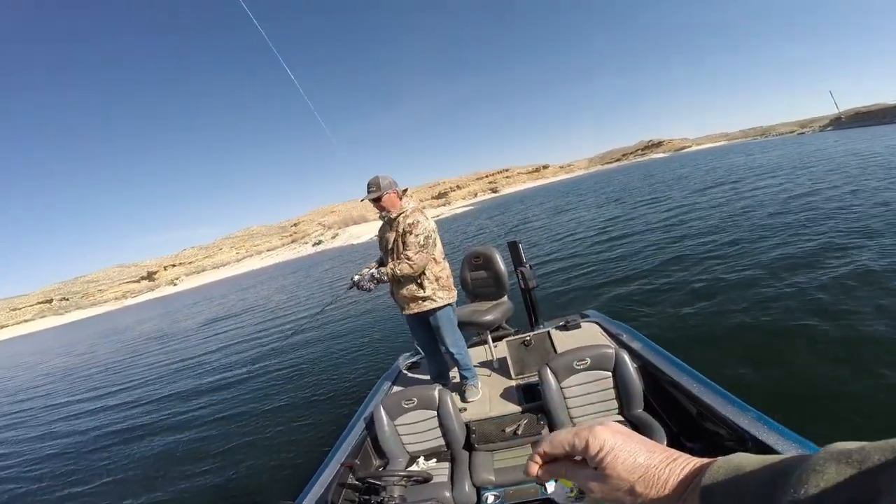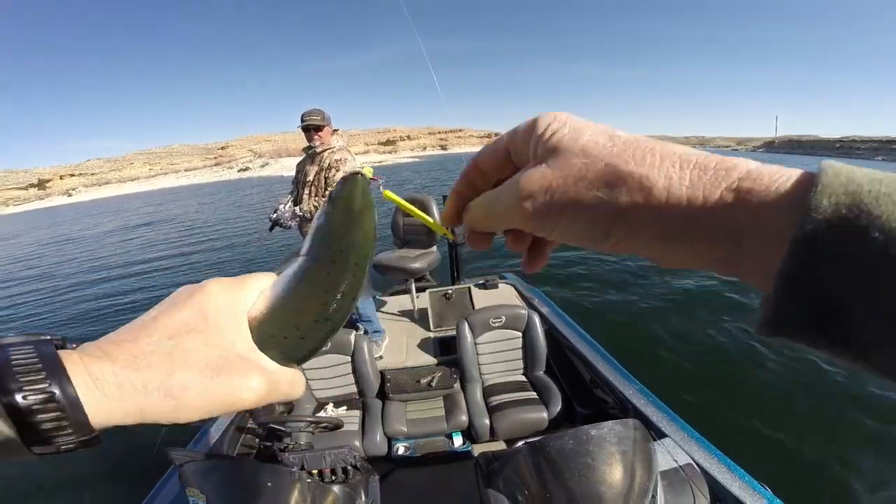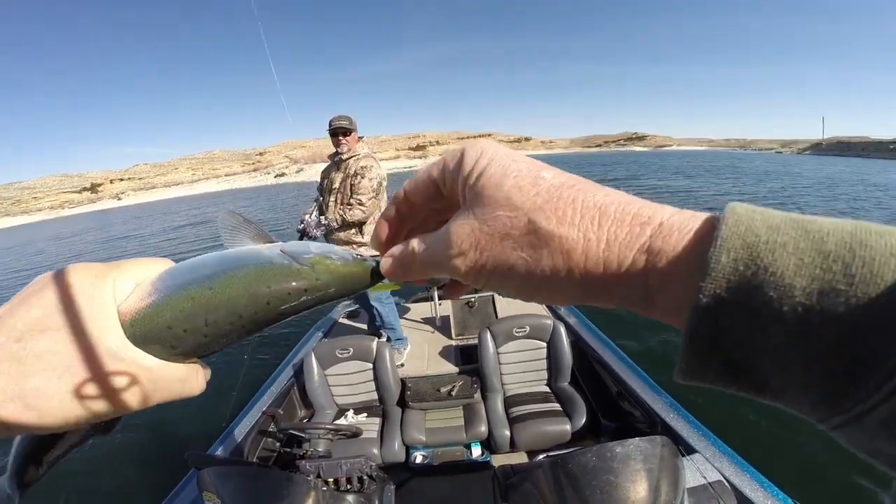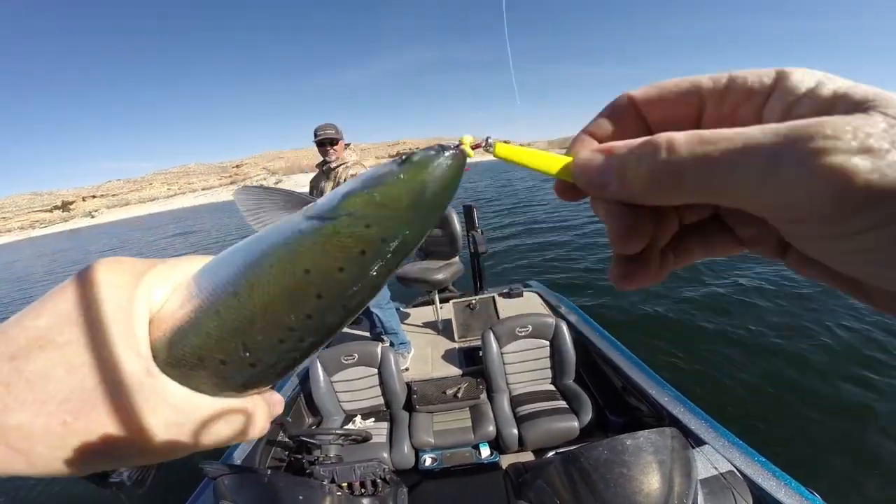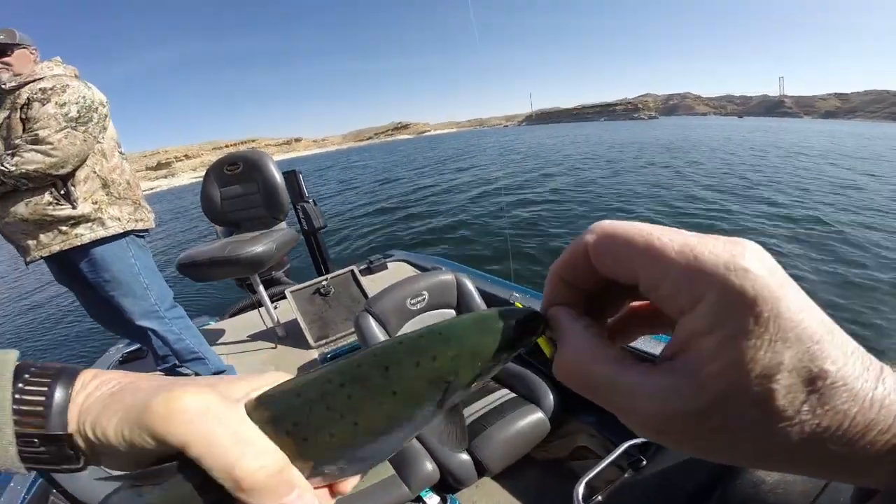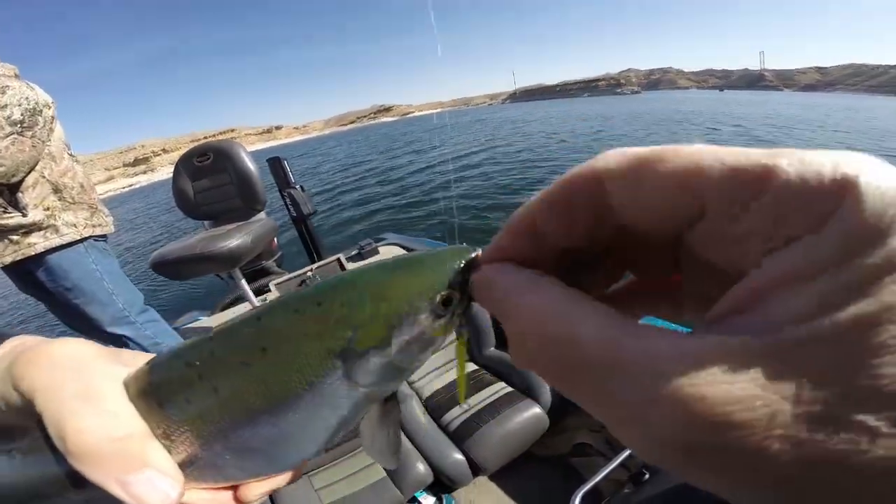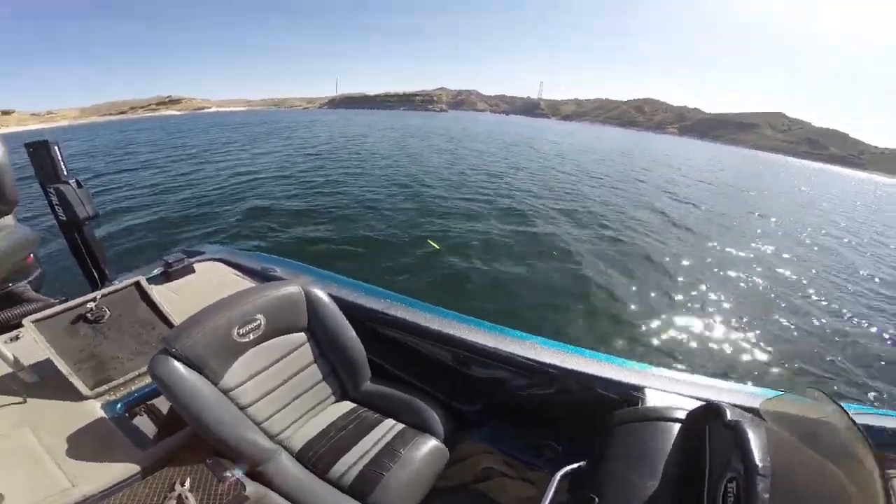Came on the green and the chartreuse, and boy, isn't that a solid fish there, Rod? Beautiful. They're just really solid fish. Get that into the live well, and see if we can't take advantage of some more.